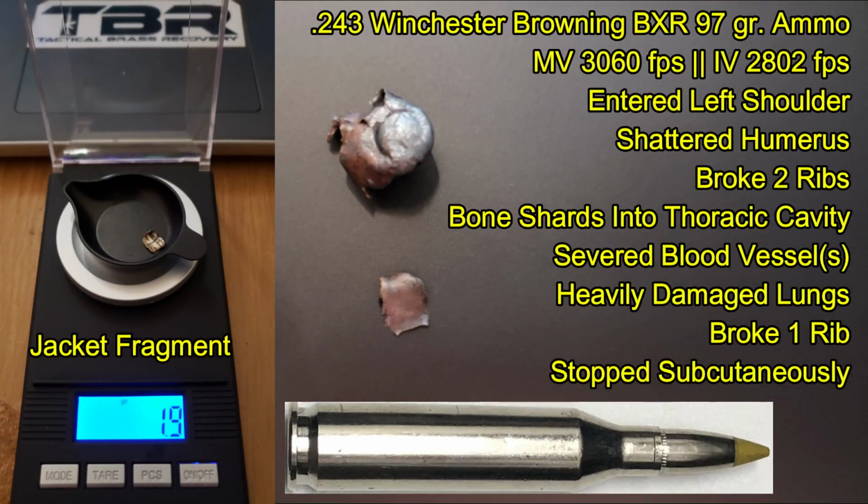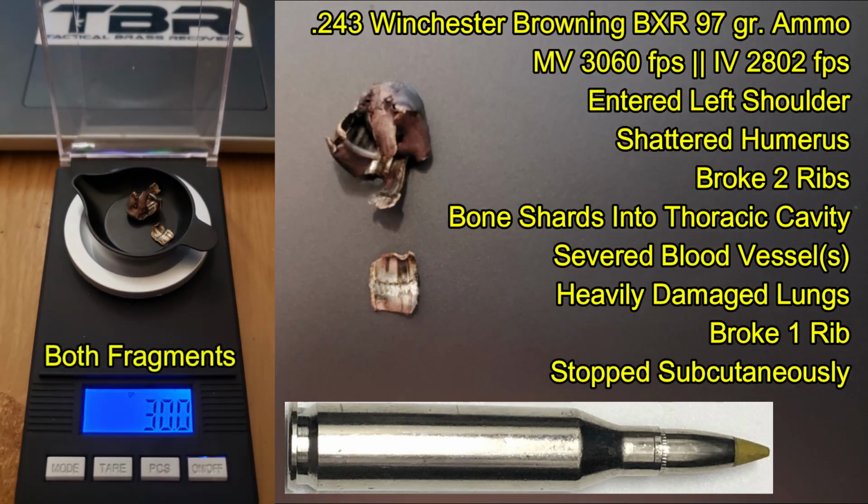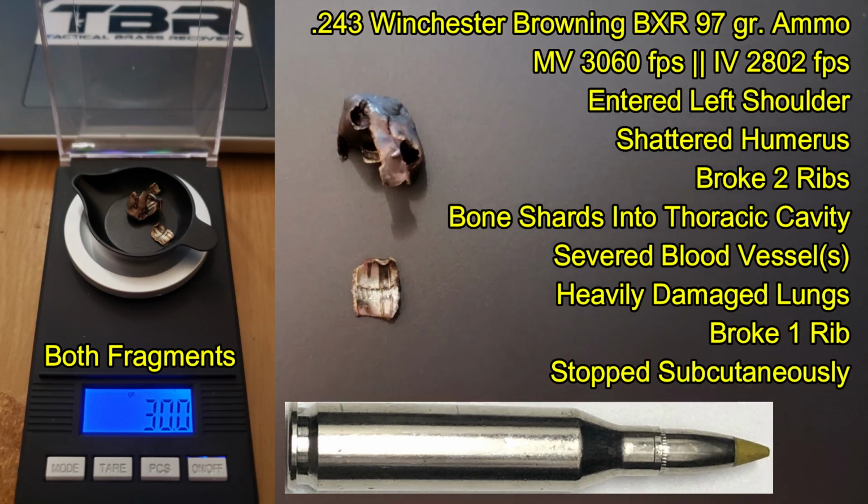In looking at the performance of Ben's 243 Browning BXR 97 grain ammo, it impacted the hog at about 2,800 feet per second, entered the left shoulder, shattered the humerus, going through 2 ribs with bone shards into the thoracic cavity, severed blood vessels, heavily damaged the lungs, broke 1 rib exiting the thoracic cavity, and stopped under the skin.